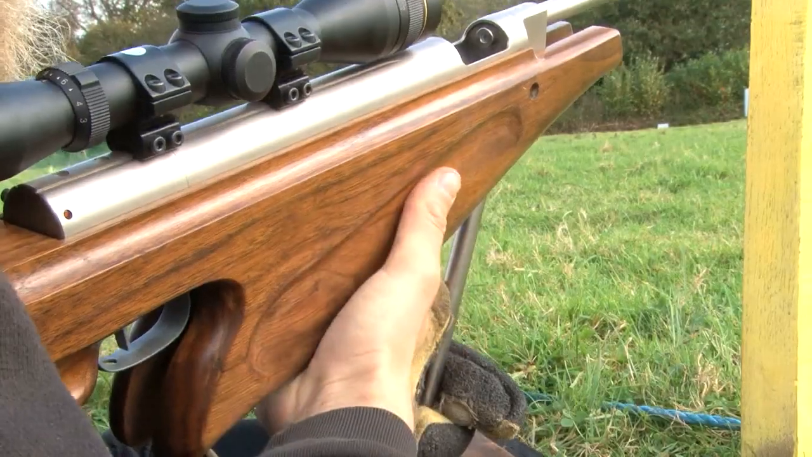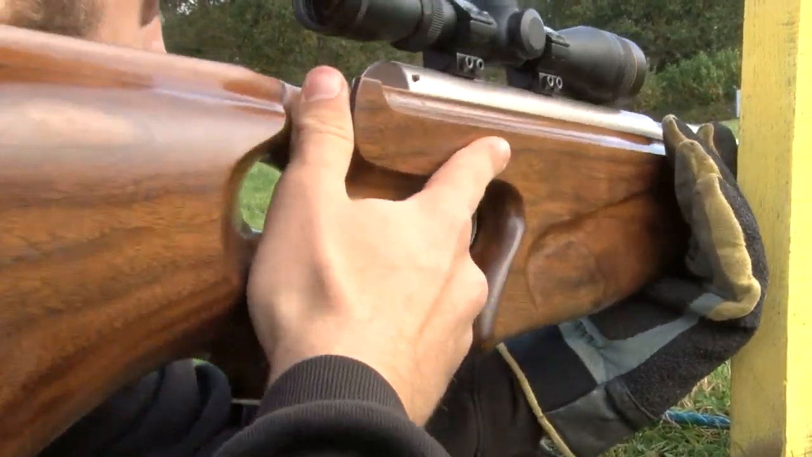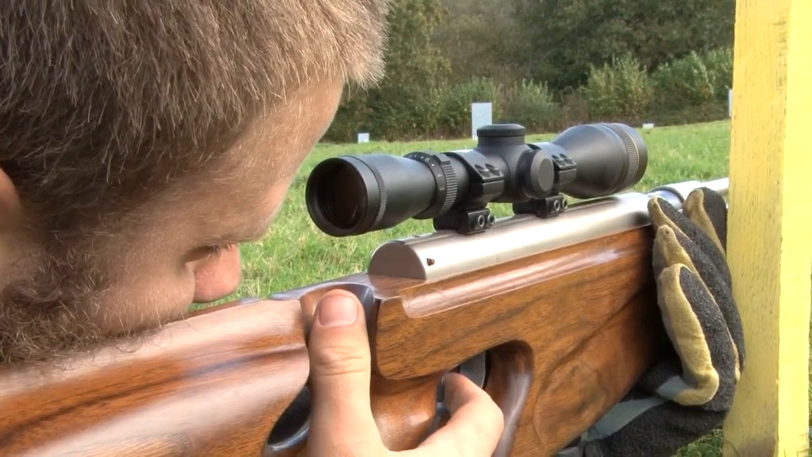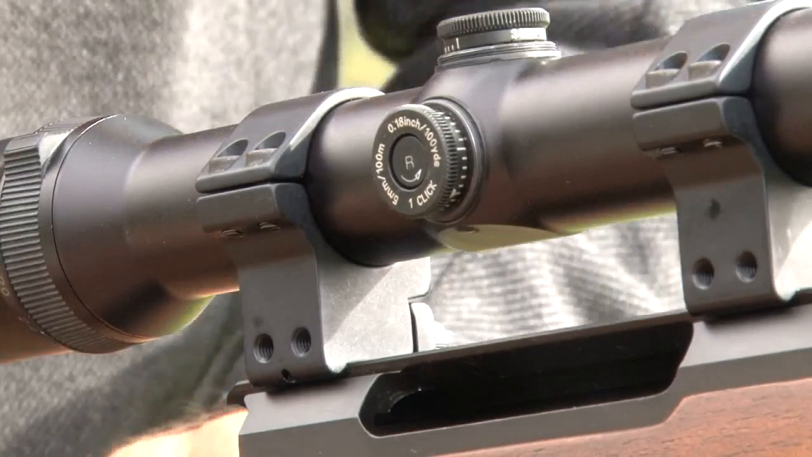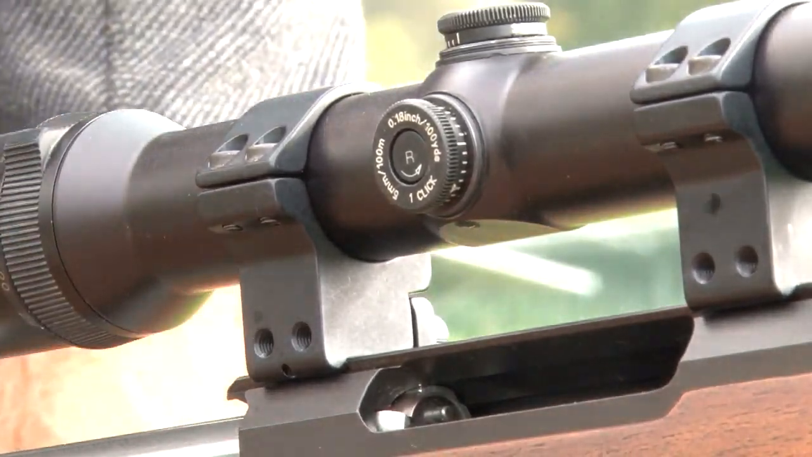The sports match mounts are easy to spot. They're the ones with the blue dots. They were out in force at a recent Hunter Field Target competition, but the company develops mounts for all types of precision shooting. We supply the military and police and special forces around the world. British made, with a lifetime guarantee, and that speaks for itself really.